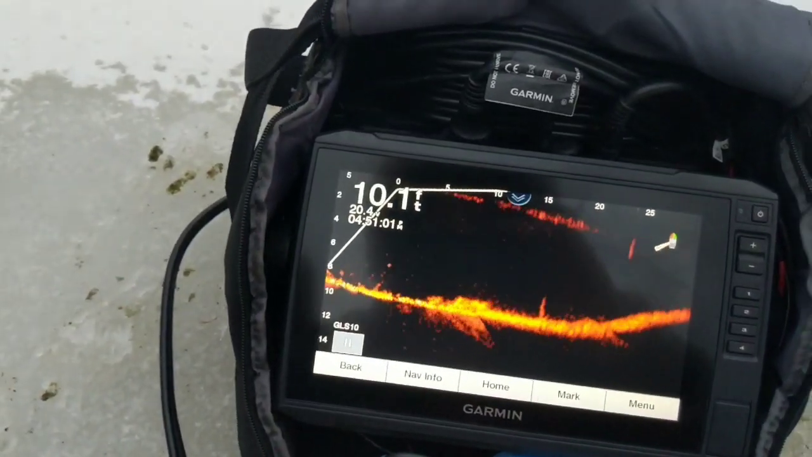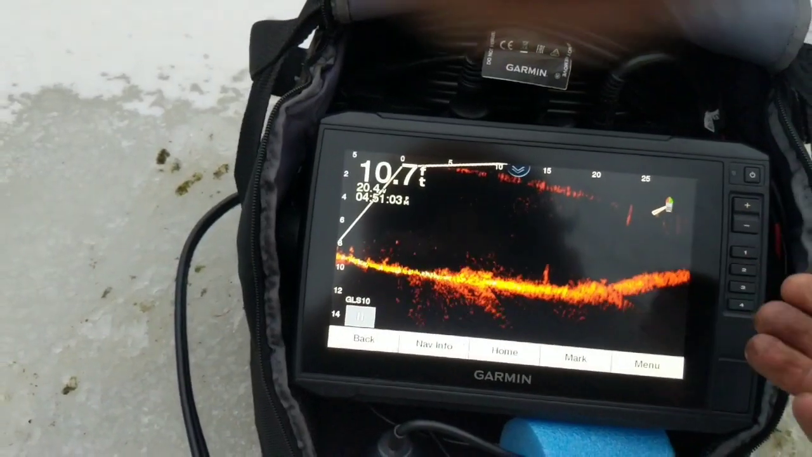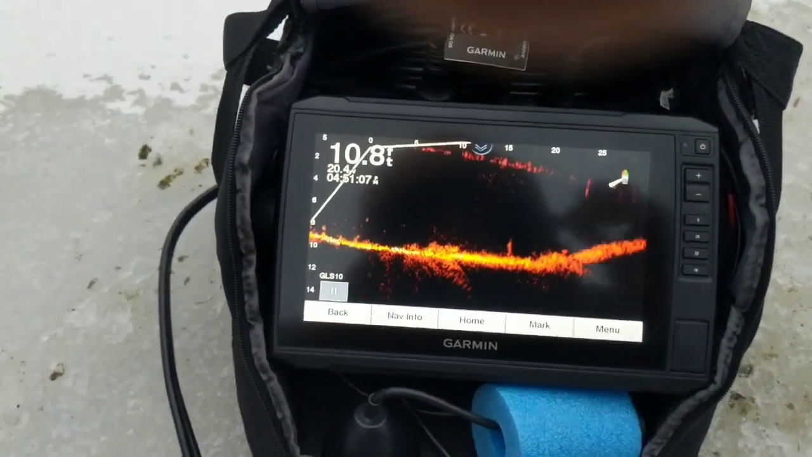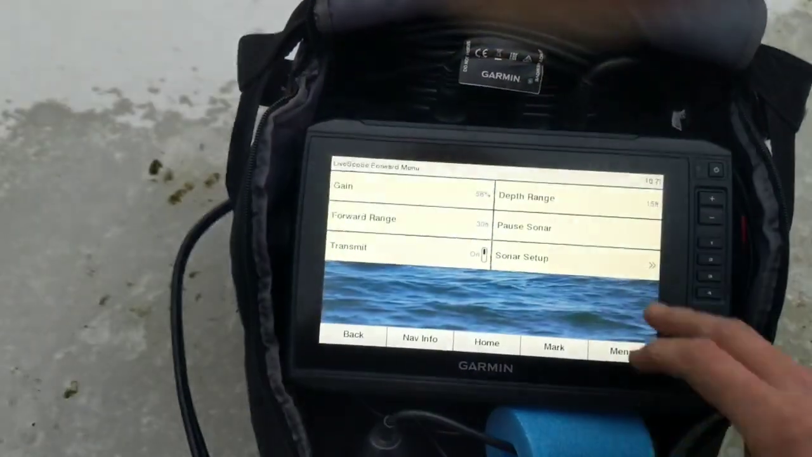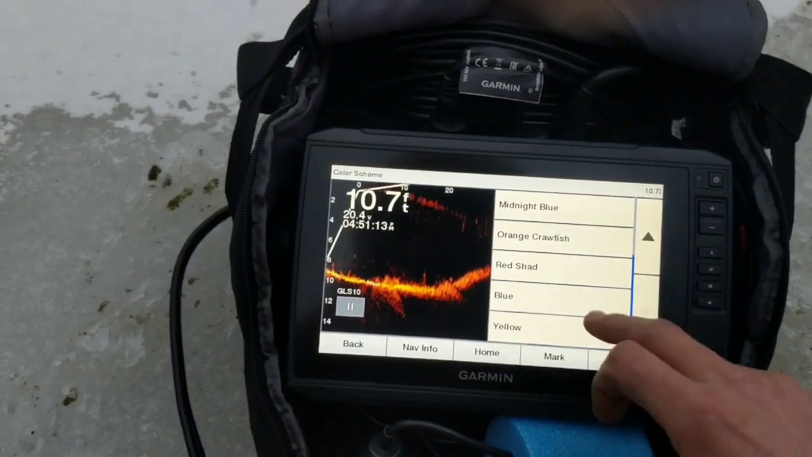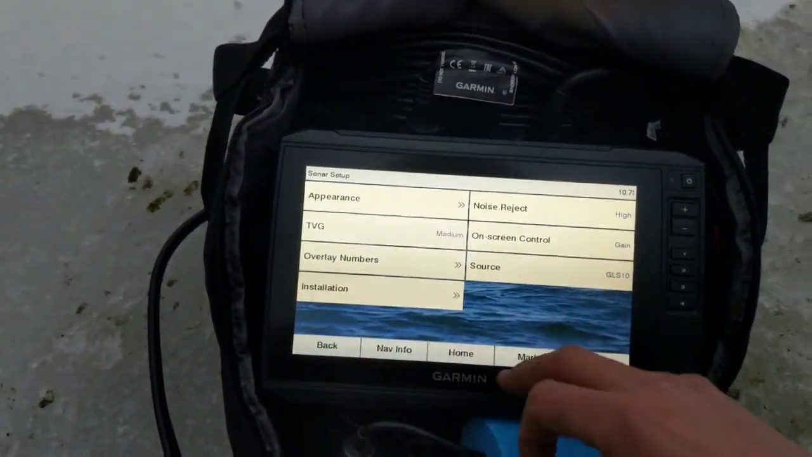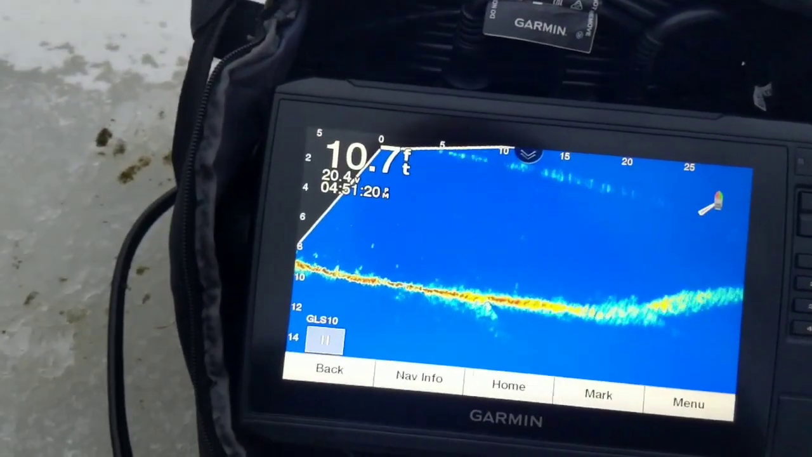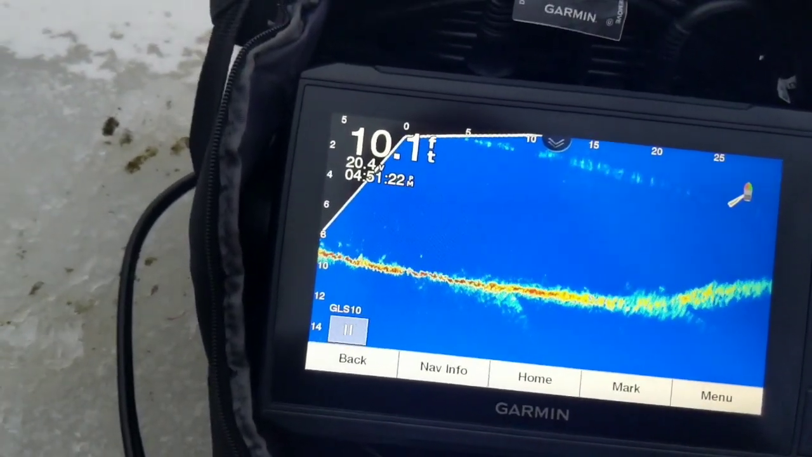Now, I started with this color scheme because I know the first question I was going to get: well, that looks like regular old school Panoptix, not LiveScope. Let me show you what I do. Sonar setup, appearance, color scheme. I run blue all the time, and I'll show you why. You can see my jig still clear here.